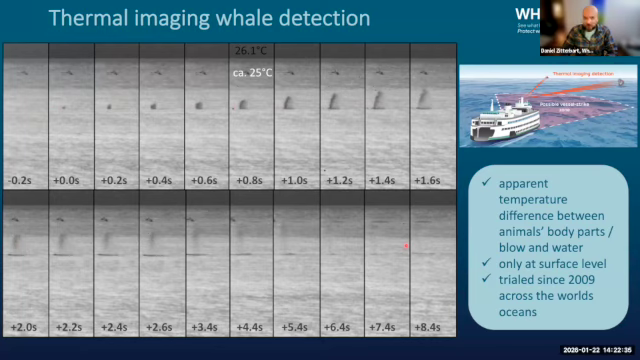And this only works at the surface, right? So the animal has to come to the surface. But that's a good thing because the animals have to breathe, so they have to come to the surface, and they are actually susceptible to vessel strike when they are at the surface. So when it's critical, we can see them.